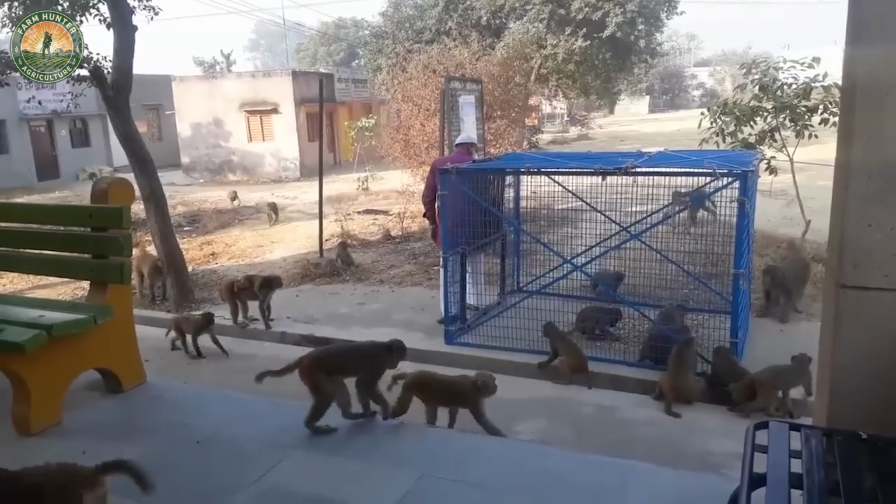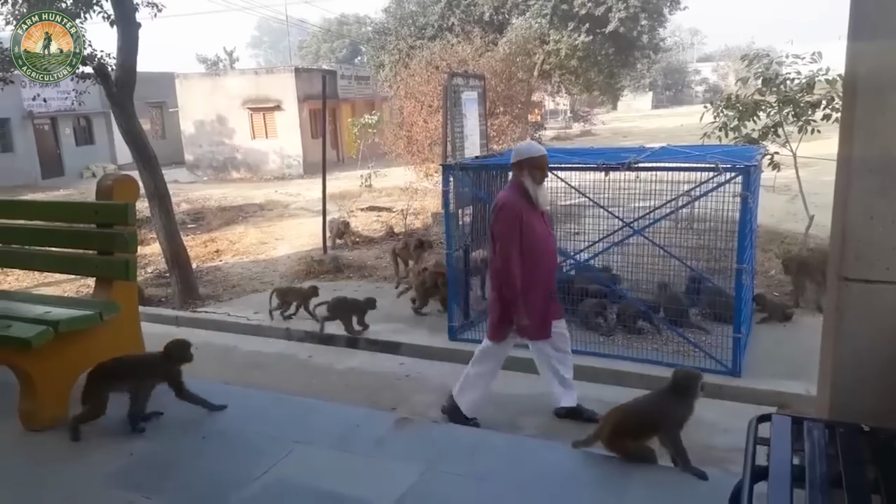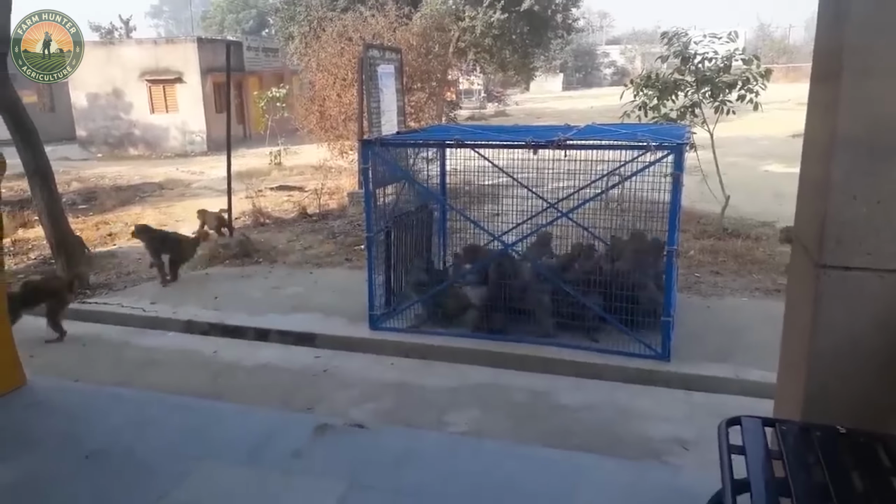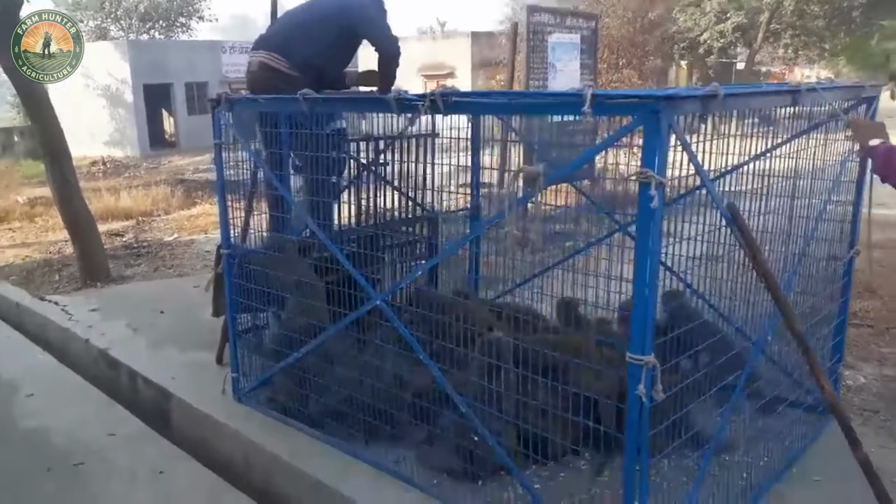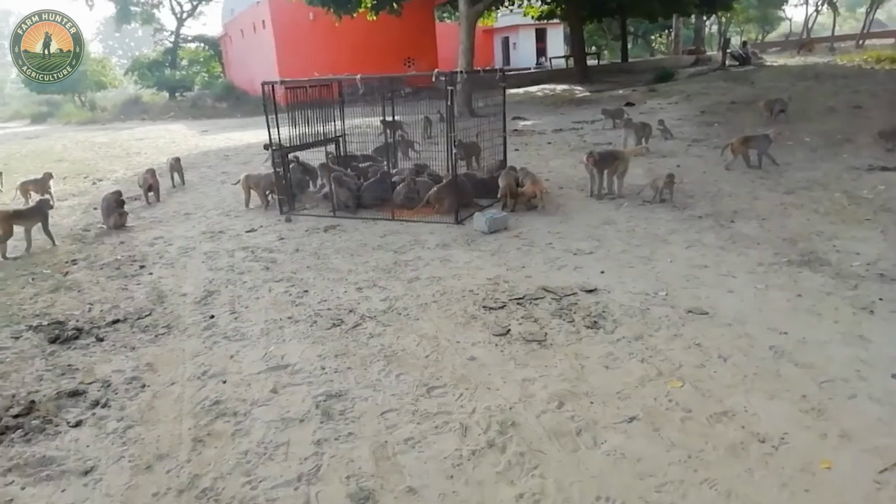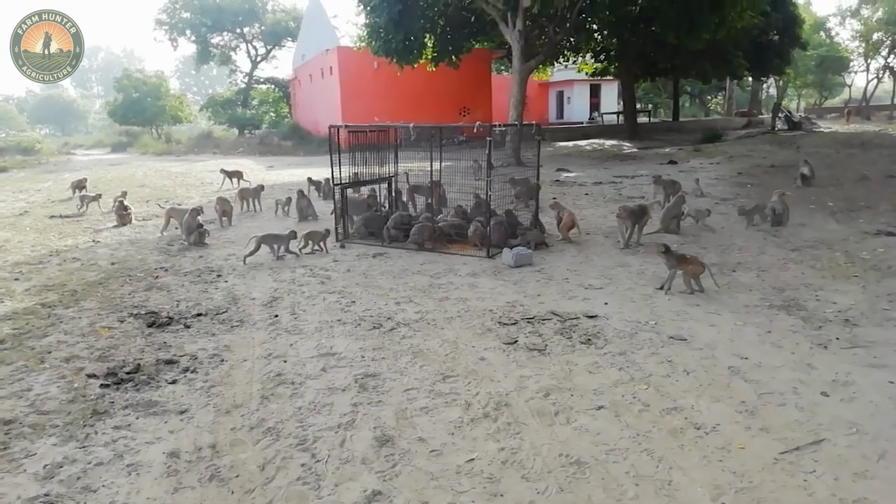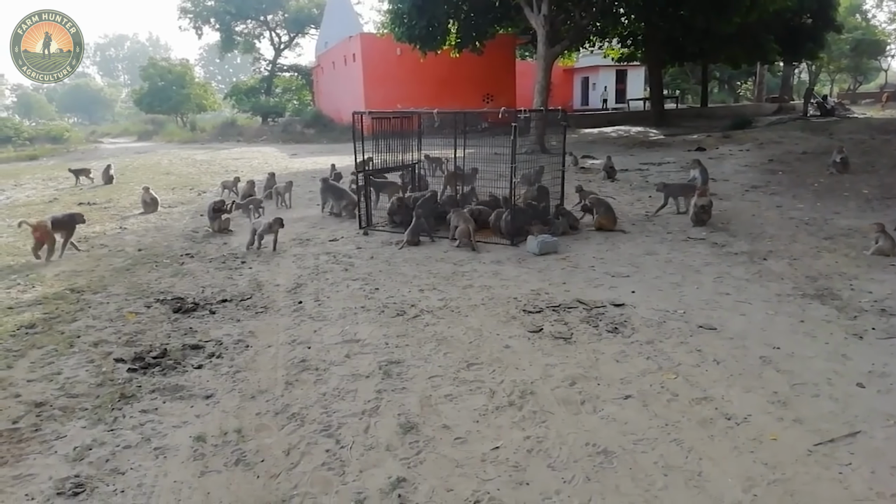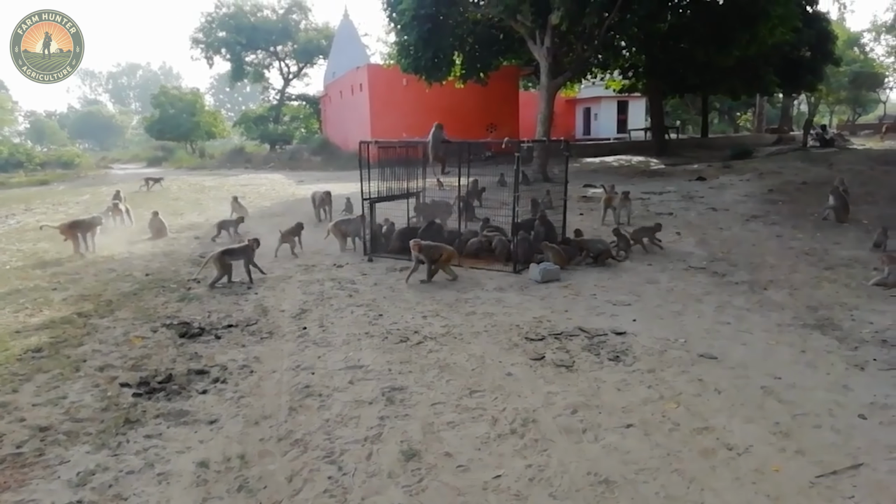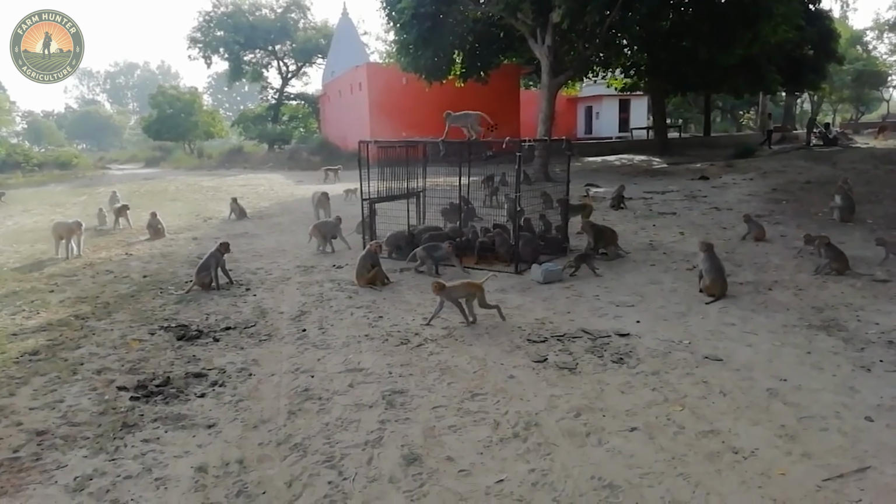Using cage traps is another organized and humane way to control the wild monkey population. Various traps, like net traps, box traps, and barrel traps, are used to safely capture monkeys that need management. These traps are designed to prevent harm, avoiding injury or stress to the animals. This humane method lets authorities control the population while maintaining ethical standards and ensuring the health and well-being of the captured monkeys.